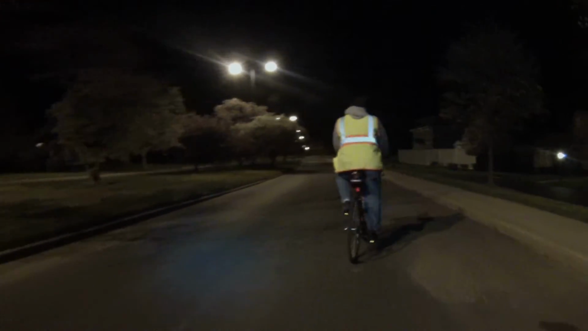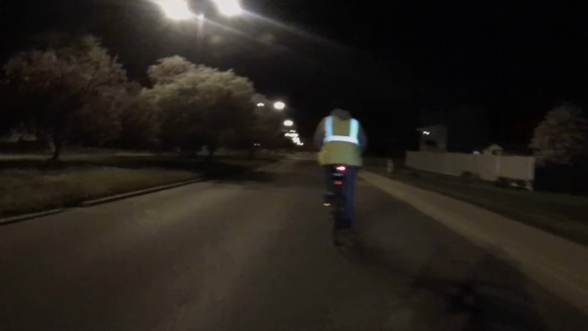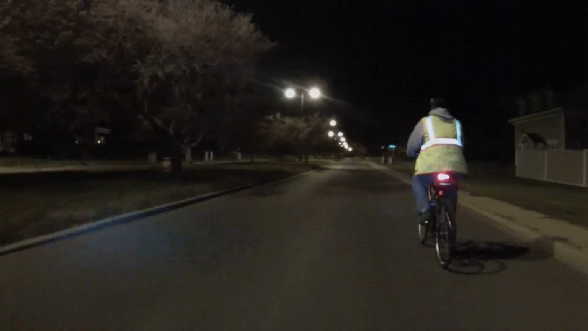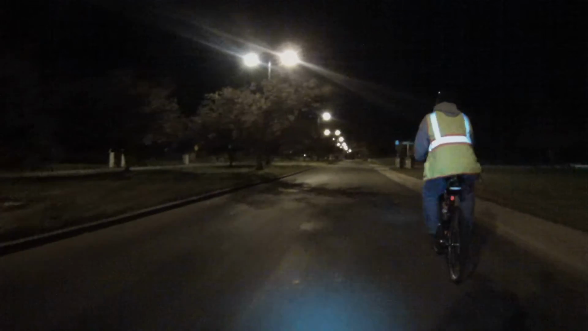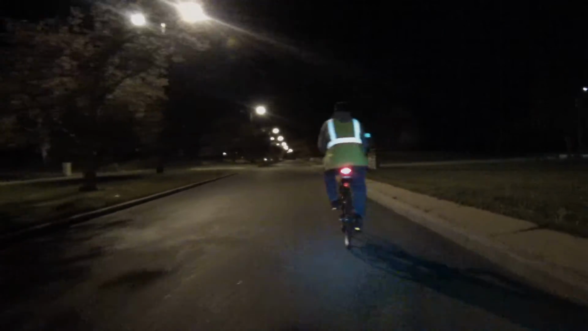That's from the rain yesterday. Rain, rain, go away. We haven't had the street sweeper through here yet either. Now I'll pick up all that sand.